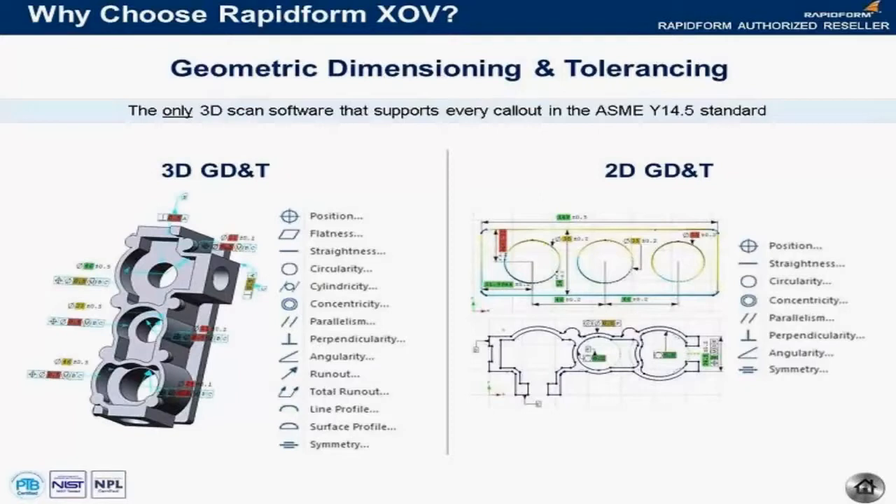It supports all of the callouts as well as 3D. And of course, setting up GD&T inside of XOV, by virtue of the fact that it recognizes any CAD model that you import, is very, very fast, very, very straightforward.